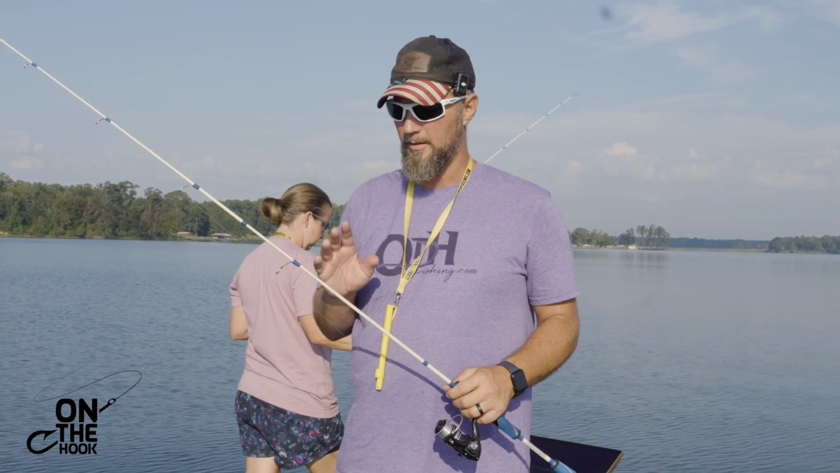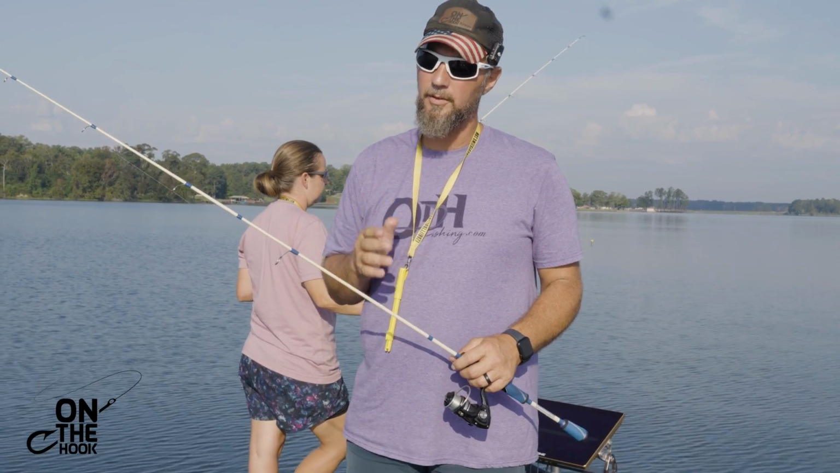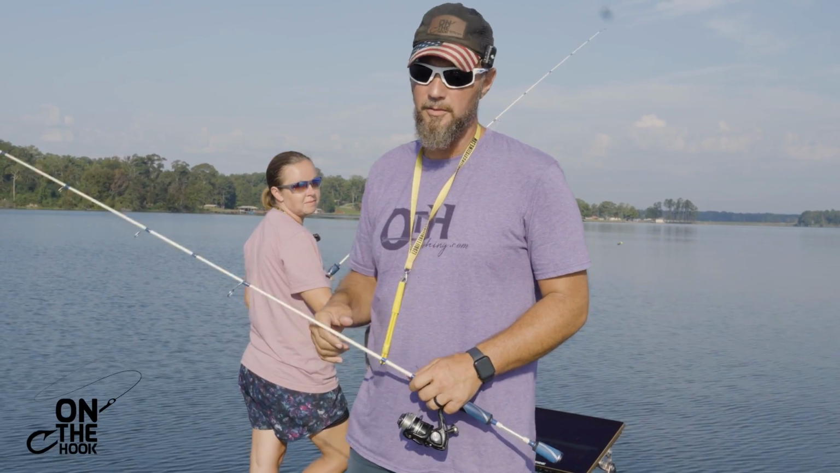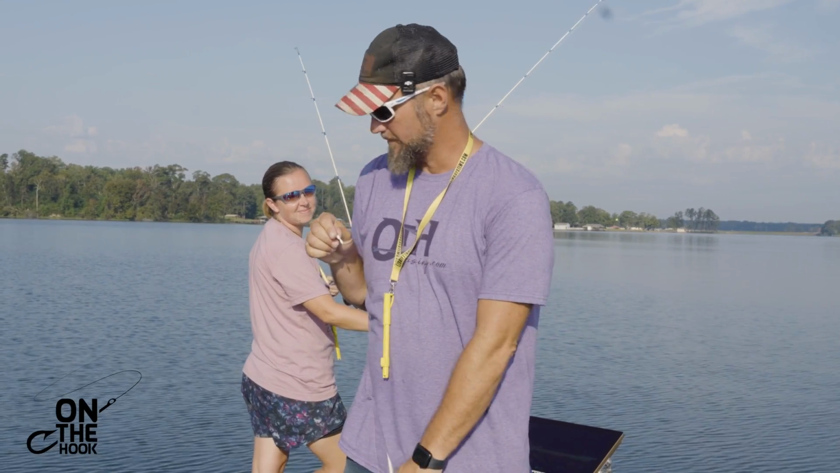Now, I've been hearing tell of a lake that's got 5 to 6 pounders in it, and I'm gonna end up checking that out, and I got a feeling she's gonna go with me. We're gonna have to fly there, but we're gonna go try them.